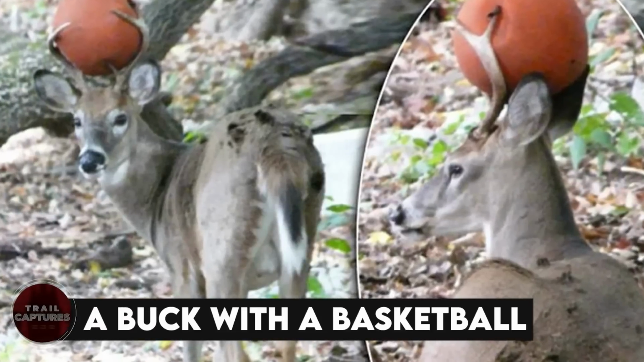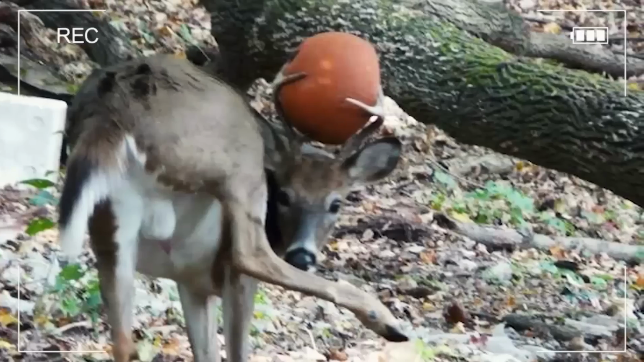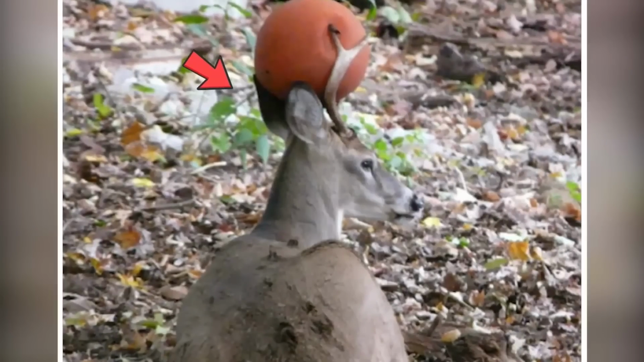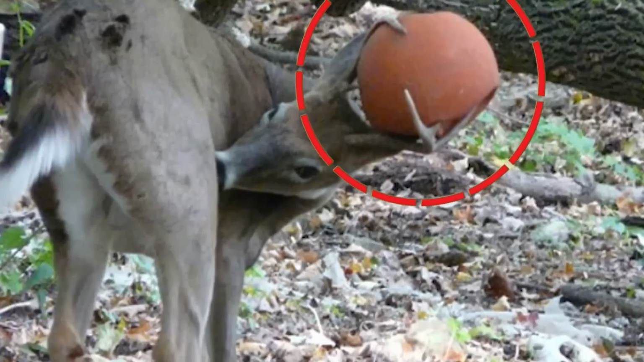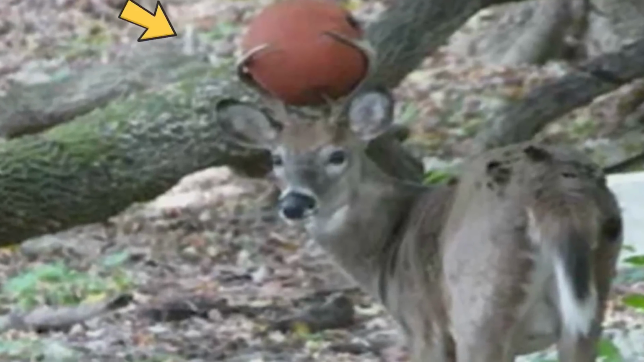A buck with a basketball. It is a twist in our journey of disturbing trail footage. This camera has recorded a unique video. Meet our basketball lover, Buck. Isn't this basketball giving a human touch to this animal? Indeed it is. The deer struggles to get rid of the ball, but it seems like the ball has found a home in his antlers.